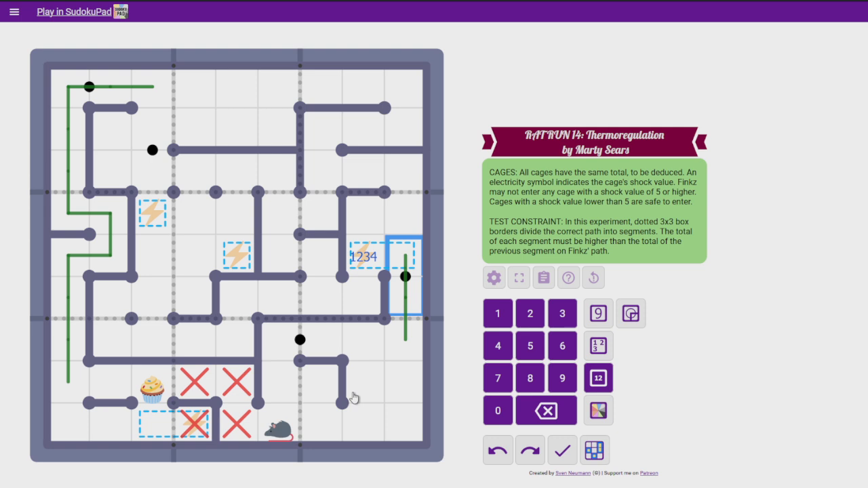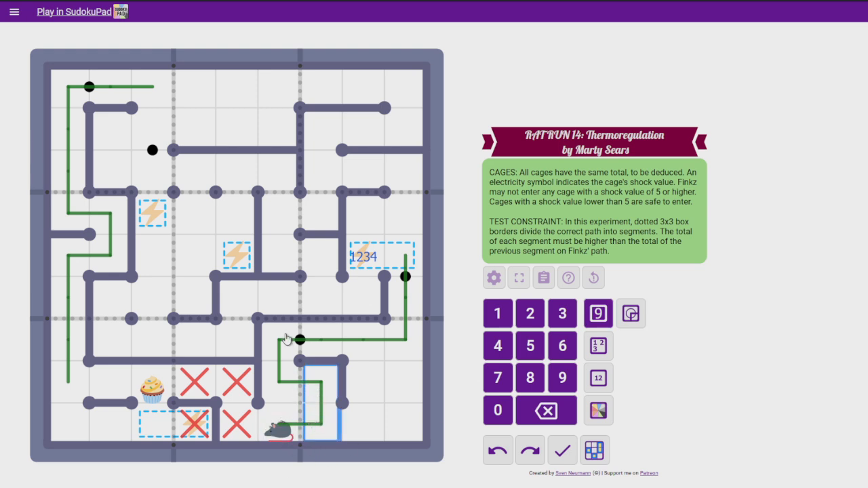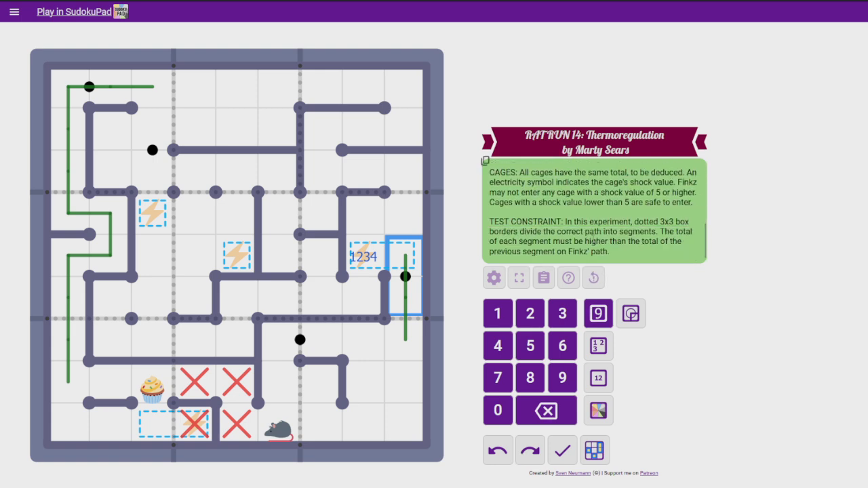Trying to think here. The weird thing is, something like this could happen, and then that's a path segment, that's a separate one, that's a separate one, and that's a 4th. Right? I think that's how that works. Dotted box borders divide the correct path into segments. Yeah, that doesn't say there can only be 1 segment per box. That's not what that's saying.